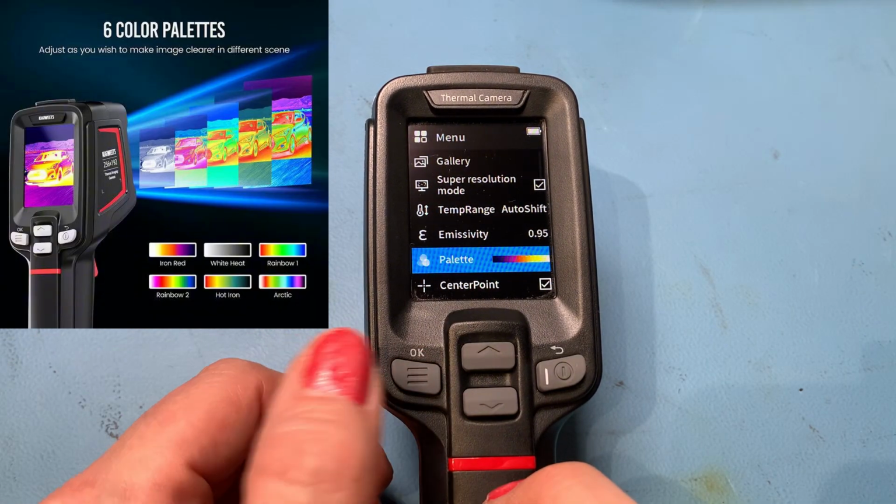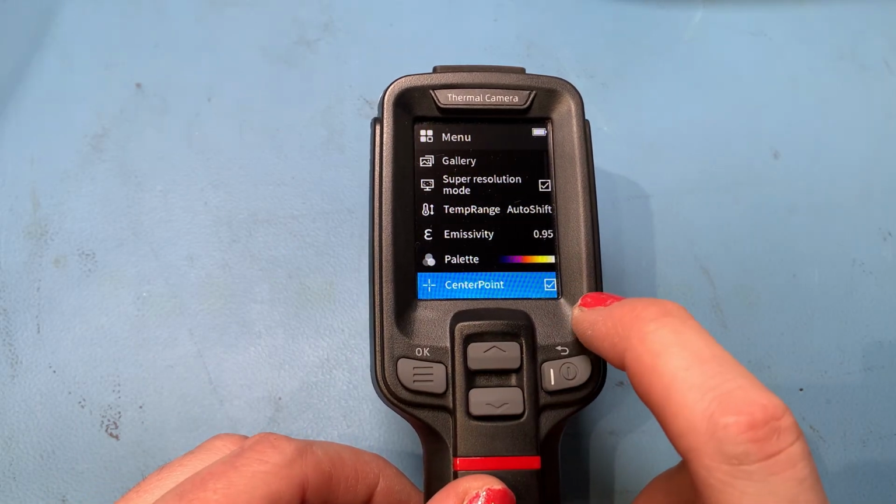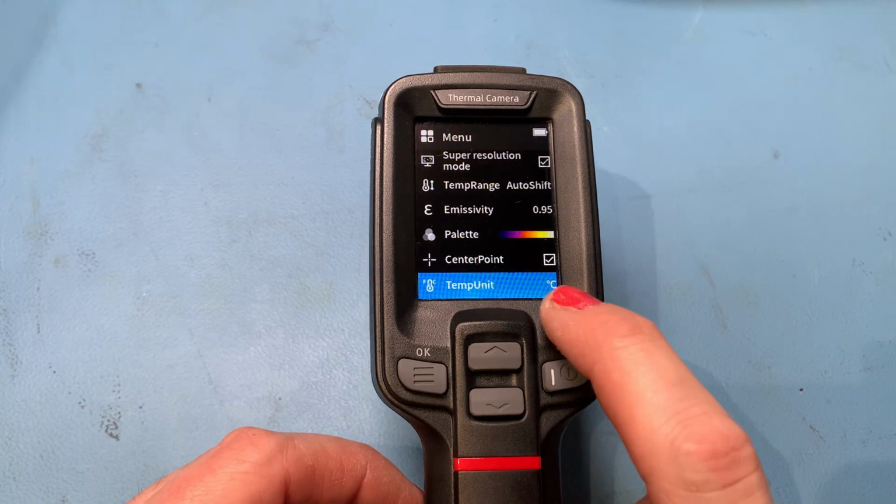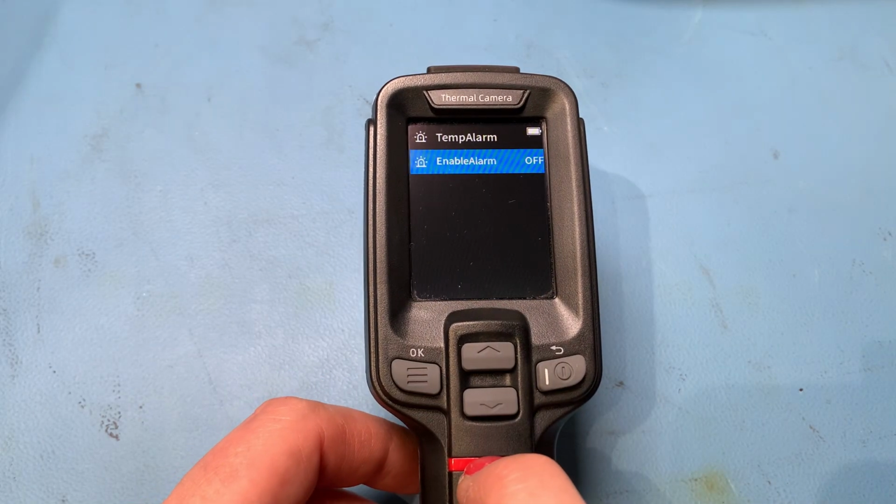There you go. I tend to favour this one. So if we go down, you can turn your centre point on and off. If you don't want to have your centre point, you can turn that off. I like to have that because it gives me something to aim for. You can change your temperature unit from centigrade to Fahrenheit. You can set a temperature alarm.